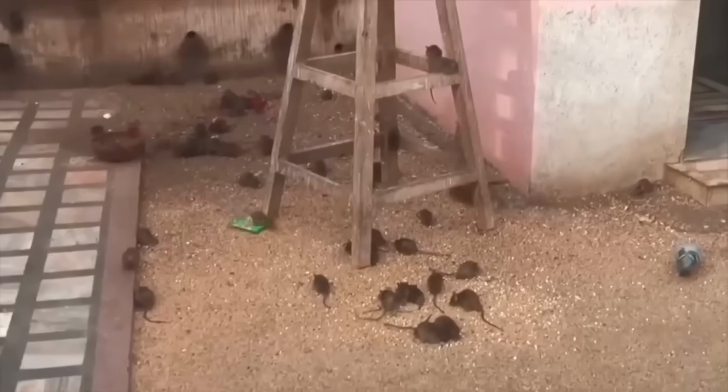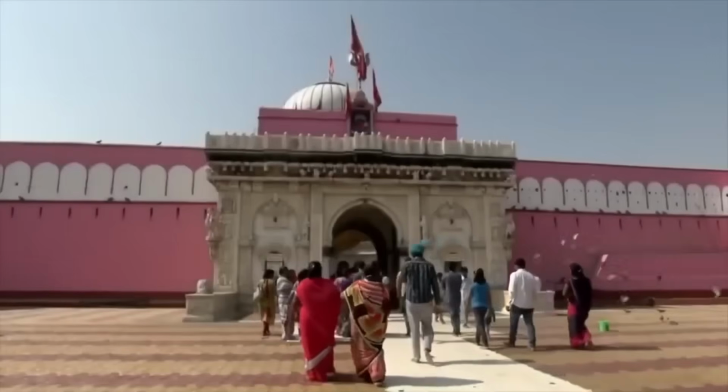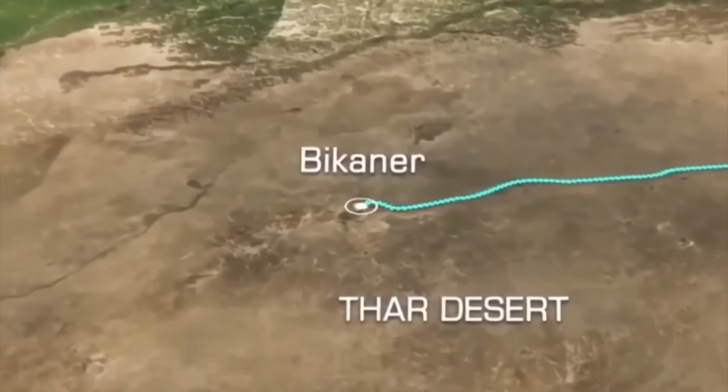A rat temple. Did you know that in India there's a temple dedicated entirely to rats? It's called the Karni Mata Temple, and it's situated in the city of Bikaner, right in the middle of the Thar Desert.